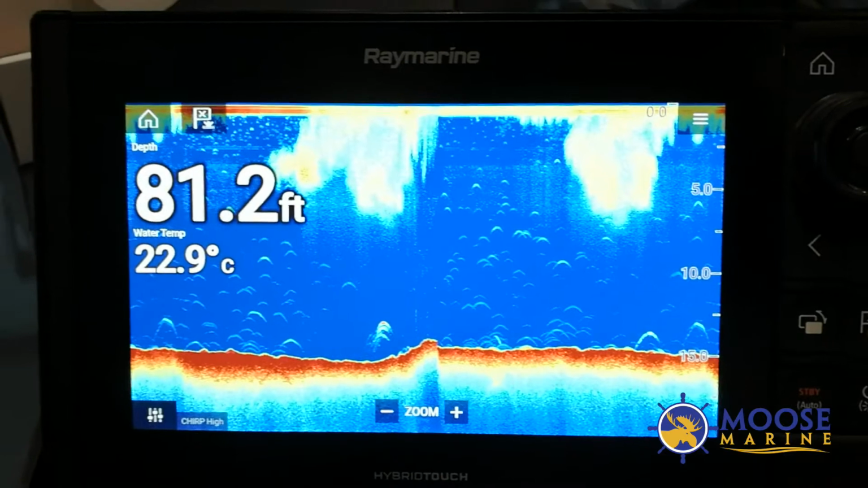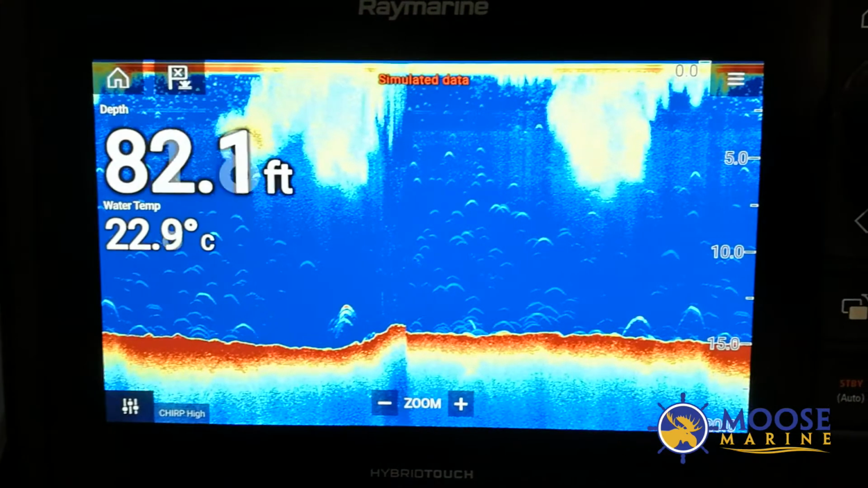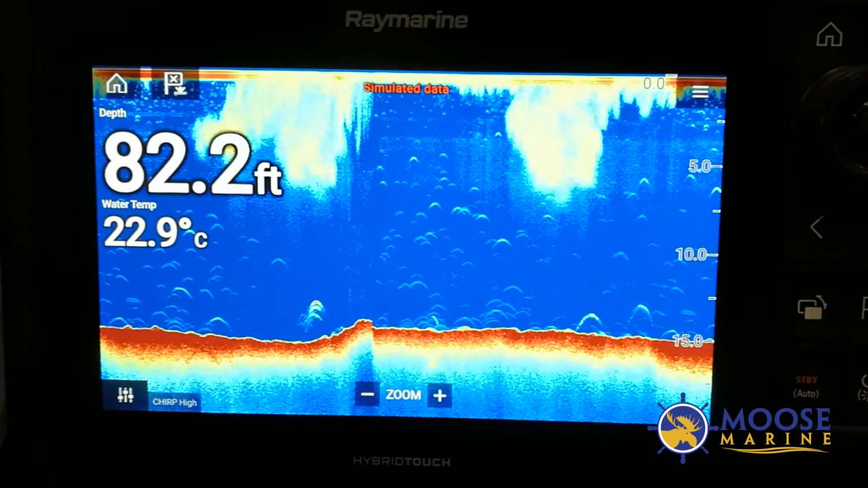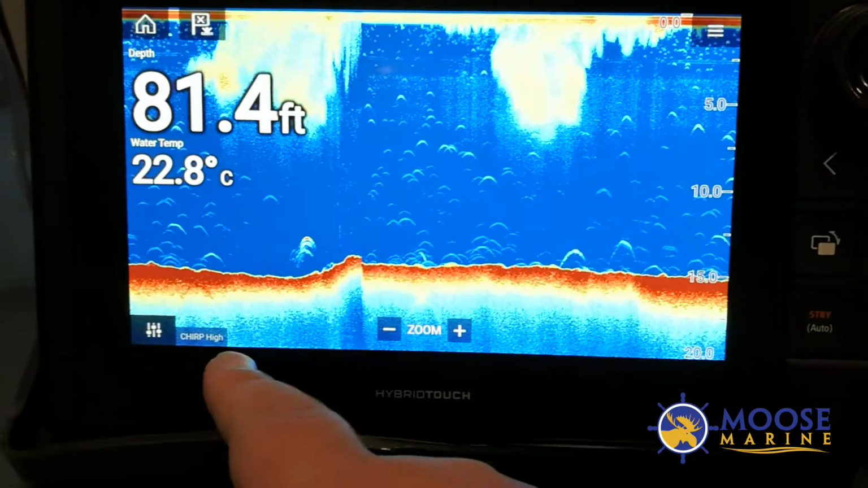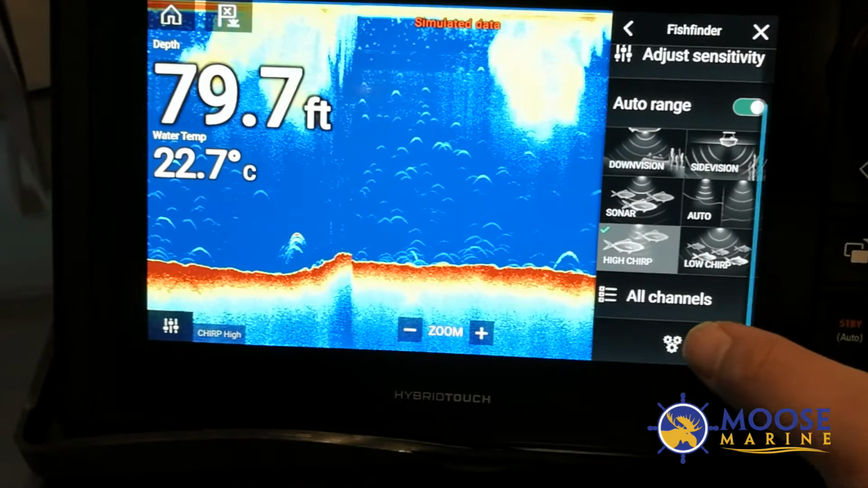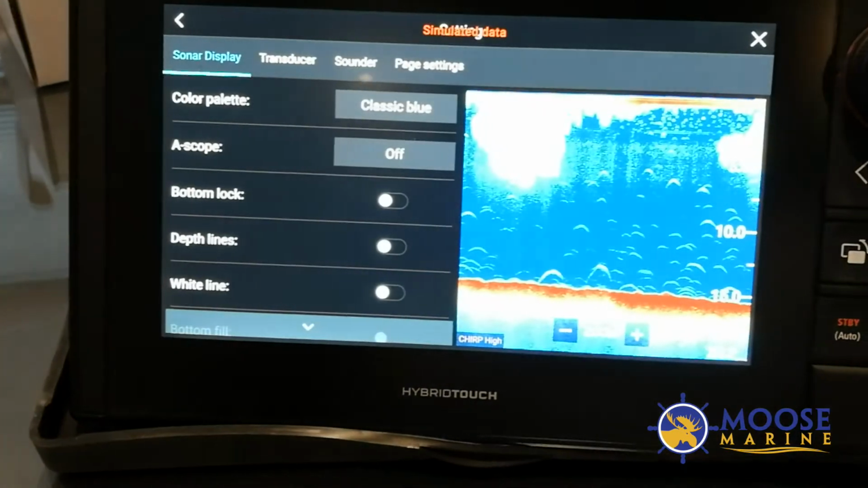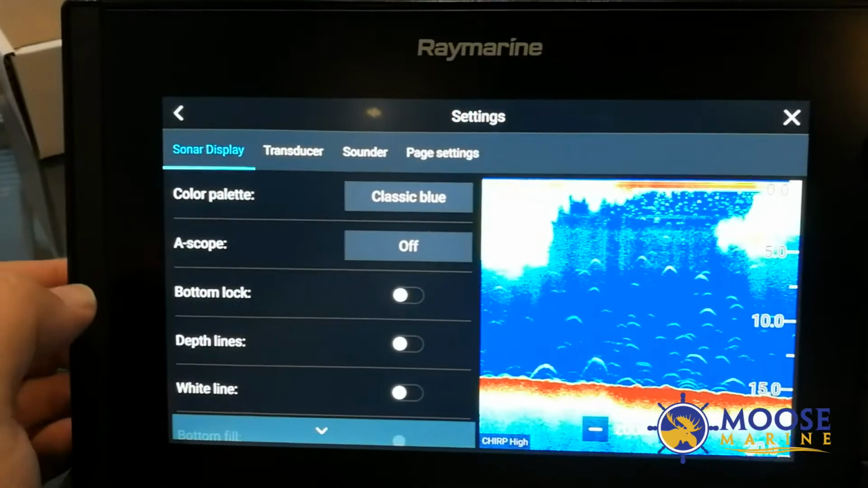I want to show you some of the cool features available here on the Axiom Pros. So if we are in our standard sonar running high chirp at the moment, go into our settings, cruise on down to setting full menu. In the sonar display we have a few different options.